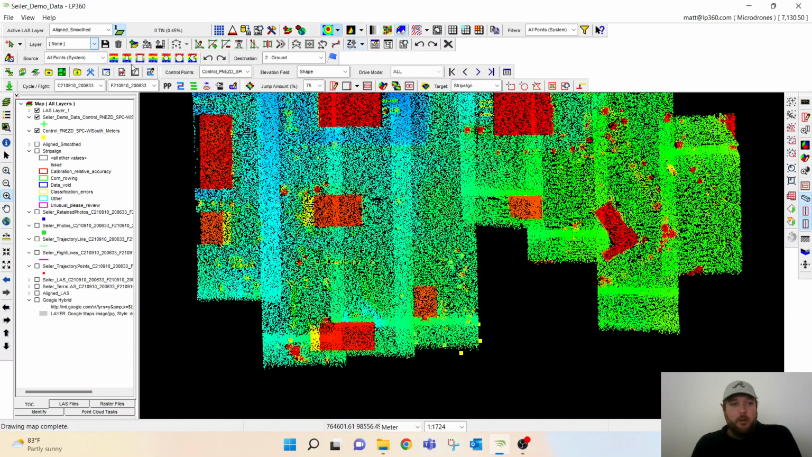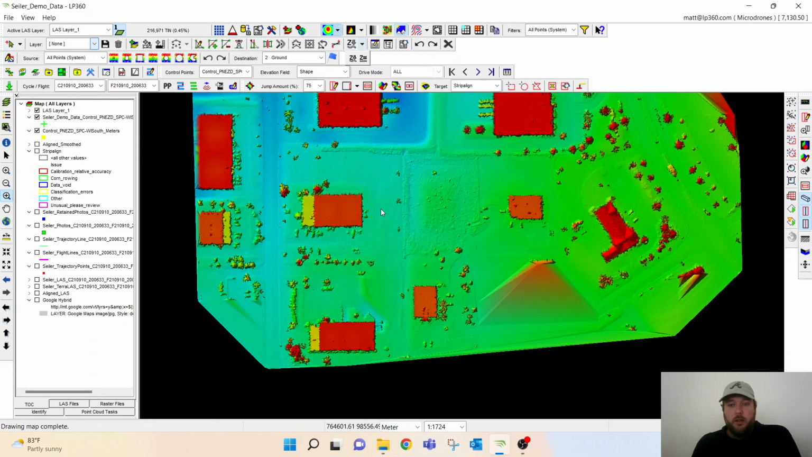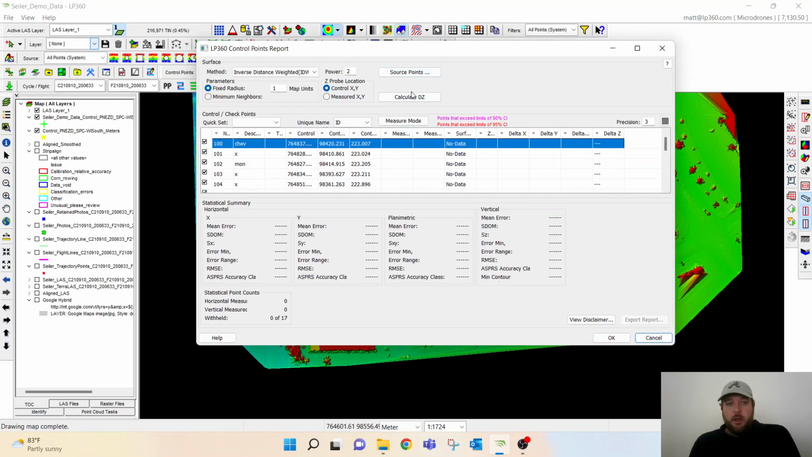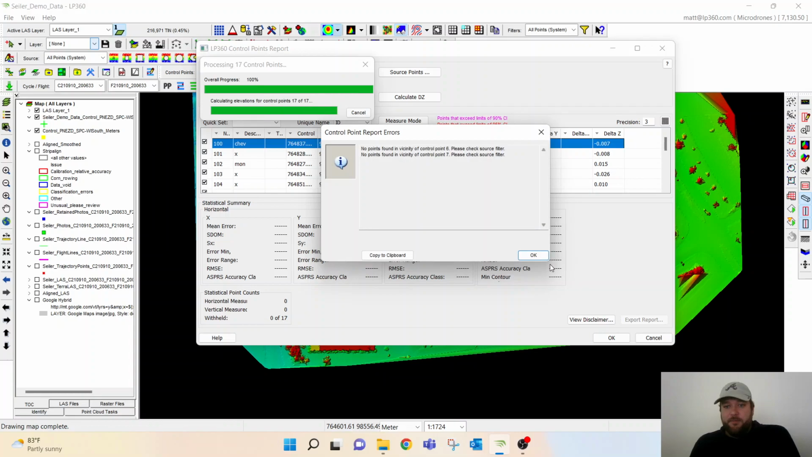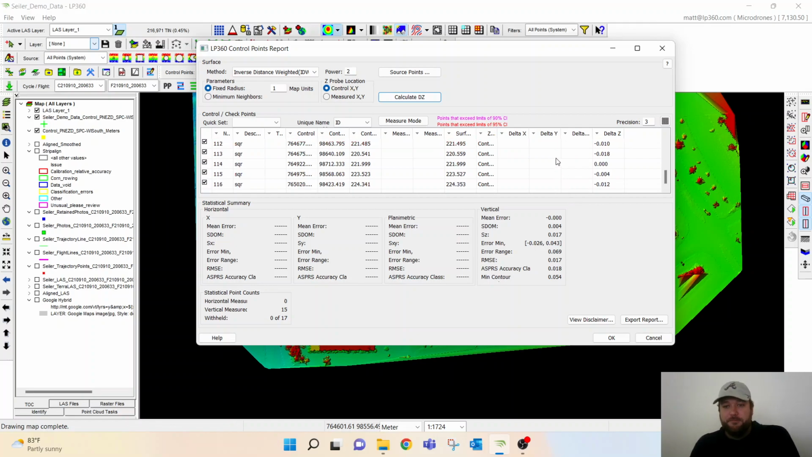And there we go. Then we're going to run this report. Now we have our new point cloud up. Click calculate DZ, and you can see our mean error is now 0.0 for this whole project.